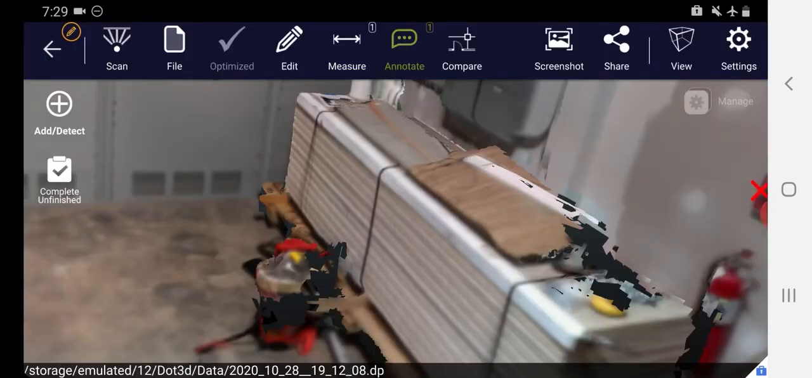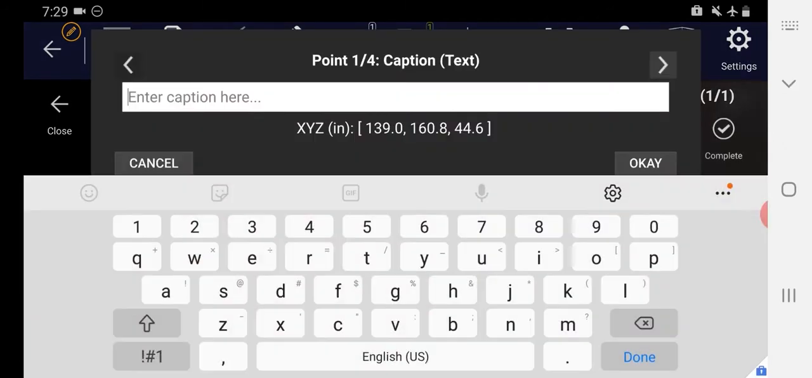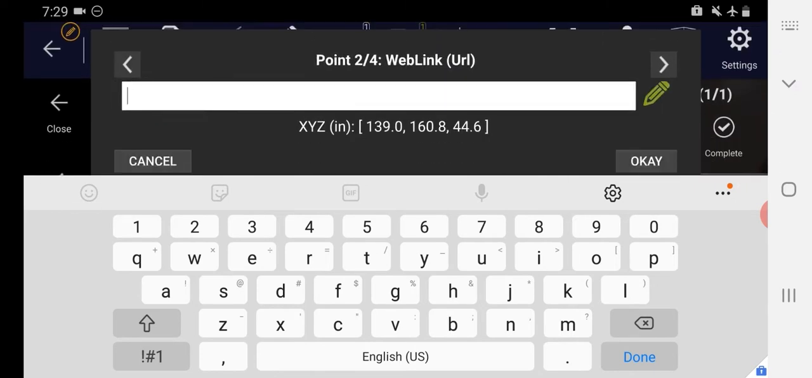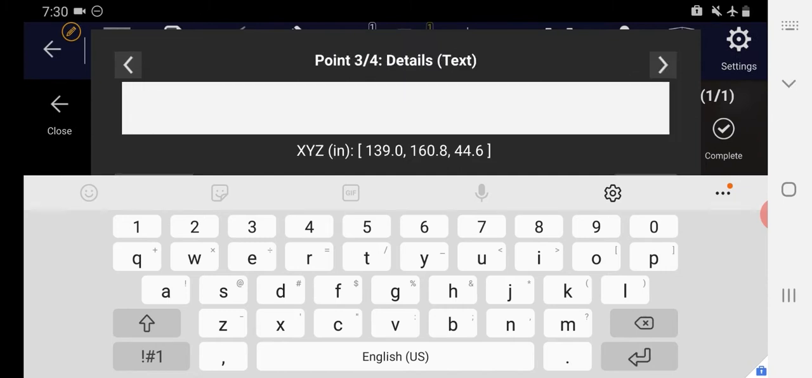So if I select Complete Unfinished, you'll see that it automatically shows me the image of that annotation and asks me to confirm it. So I'll confirm that this will be a point annotation, and I can add in notes on that particular annotation. So we'll call this Fire Alarm 1. And I can select the arrows on the top right and left to add any more information. If there's a web link, like a part number, for example, I can add that here. Or if I just want to add description, you can add any sort of description details at this point.